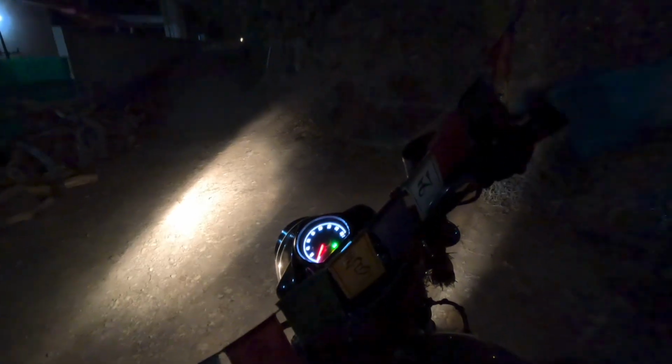And now I can... Should I keep the high beam on or should I get rid of it? Okay, we're recording. One second, don't get on yet. Let me go up the slope and then you can get on, okay? See you up the slope.